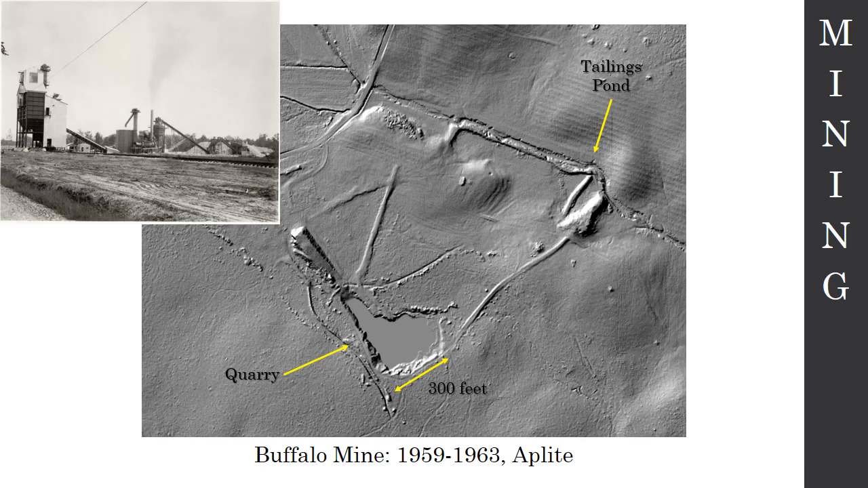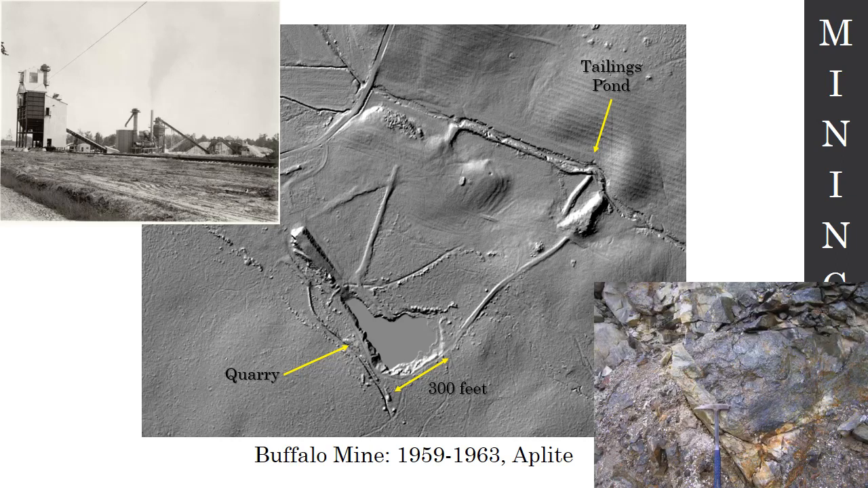This is a picture of the mine from our files, actually. So it was a pretty active site. They were mining the aplite for ceramics to add in as an additive to ceramics. And you're saying, what is aplite? Well, aplite is another type of intrusive igneous rock. It's like a granite, except it's much finer grained. And in this case, the aplite is intruded within the rocks, within the anorthosite, as dikes.